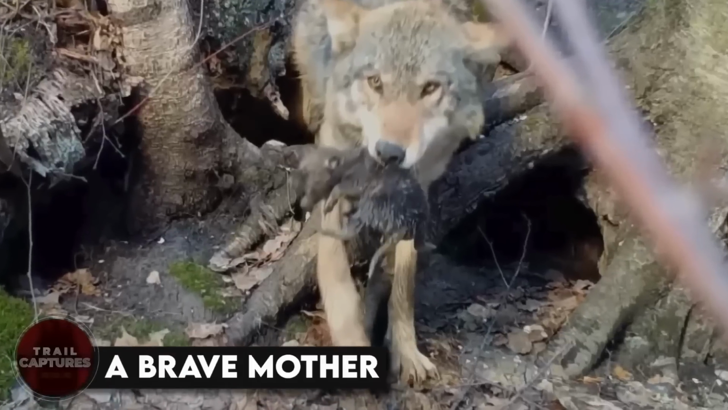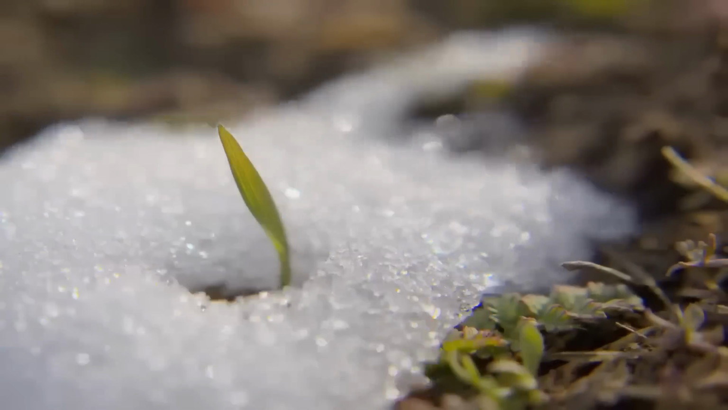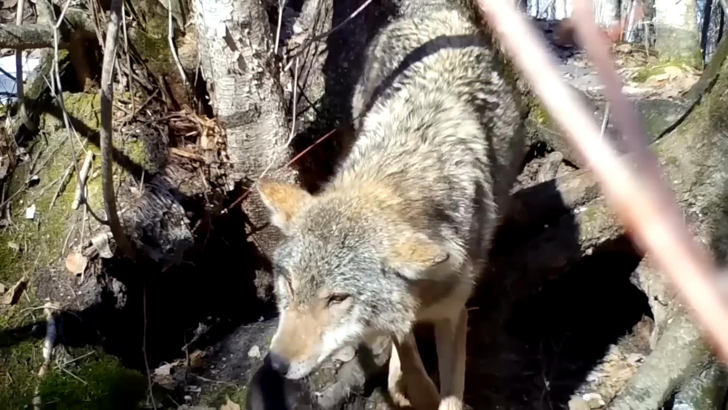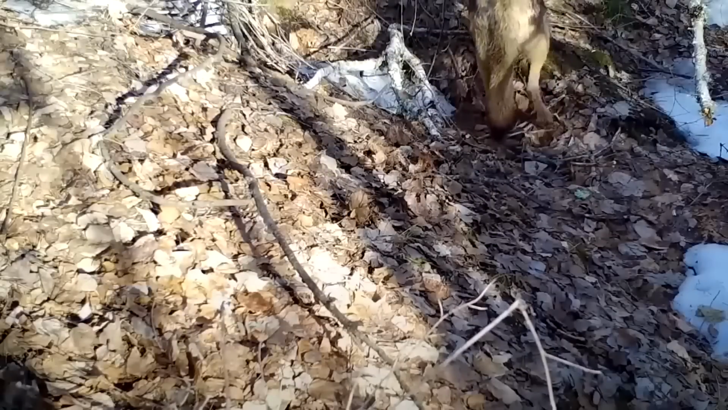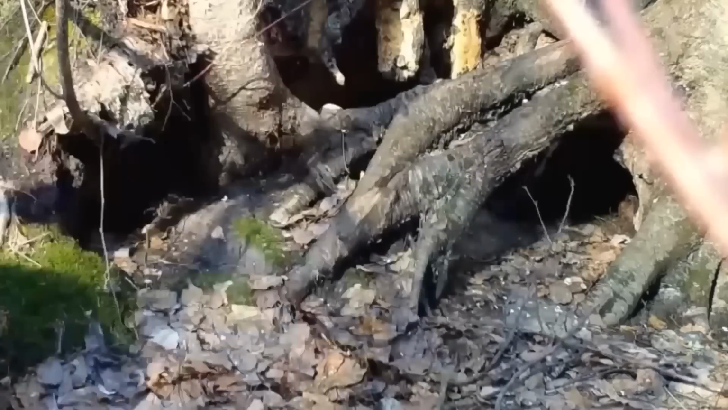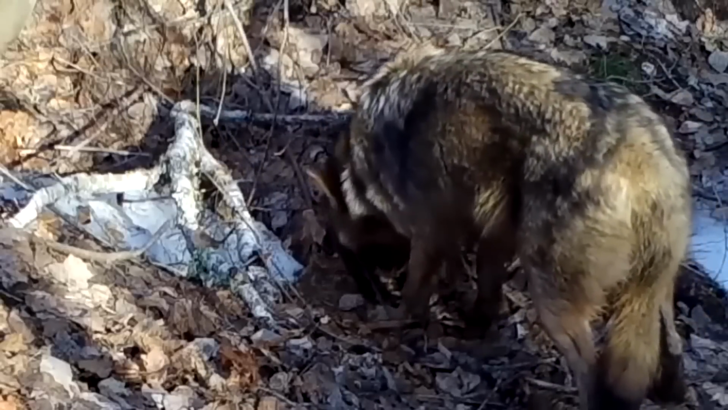A brave mother. Did you see the video of the mother wolf and her cubs? It's amazing. After the snowmelt caused a flood, the mother had to move her babies out of the den to keep them from drowning. The footage from a trail cam shows the mother bravely carrying all 7 of her little ones to safety. It's so heartwarming to see how fiercely she protected them, even risking her own life. It just goes to show you that a mother's love knows no bounds.